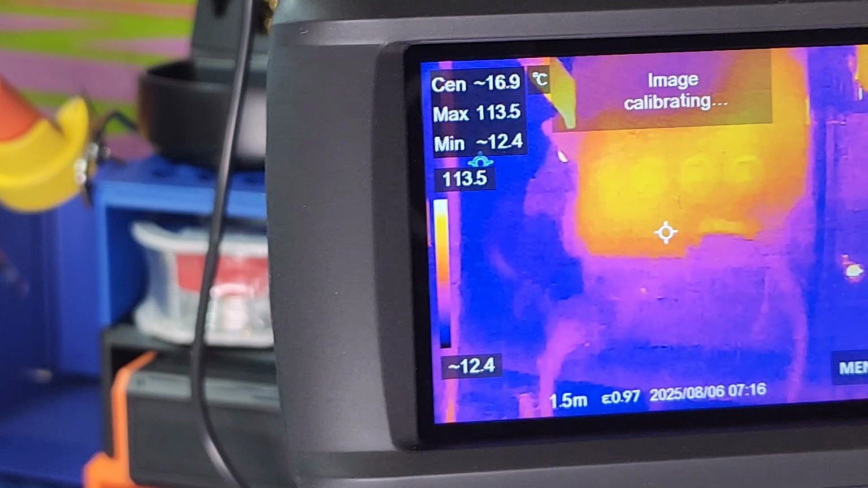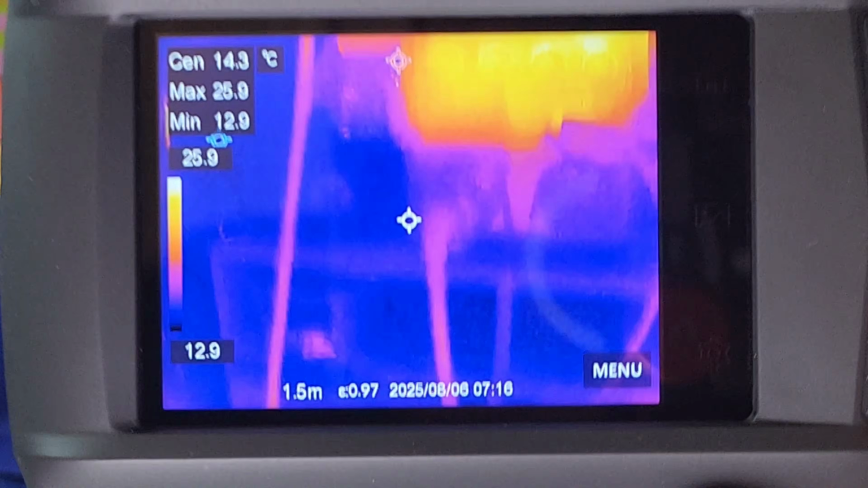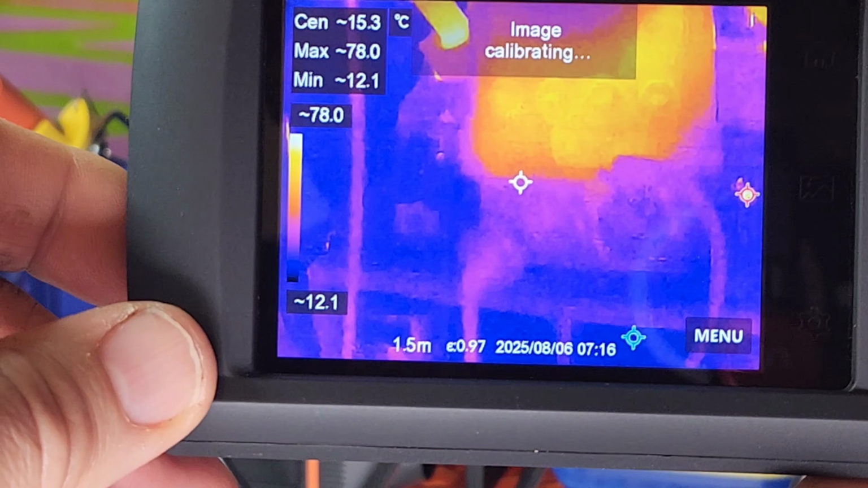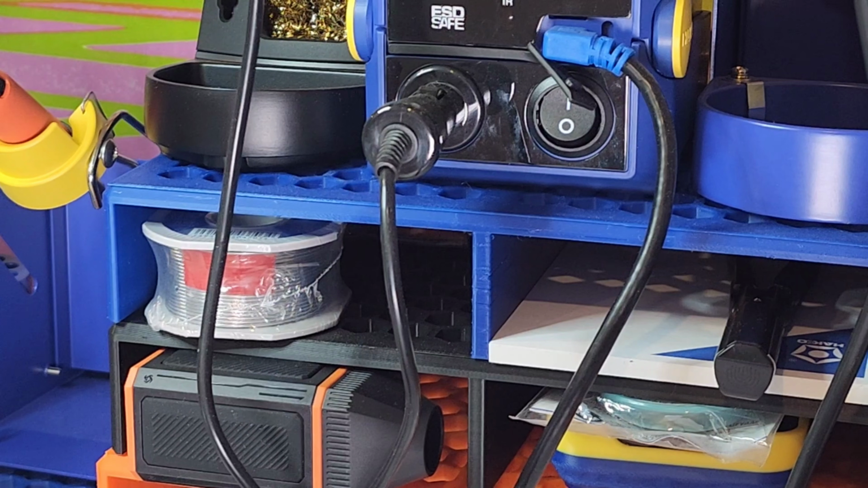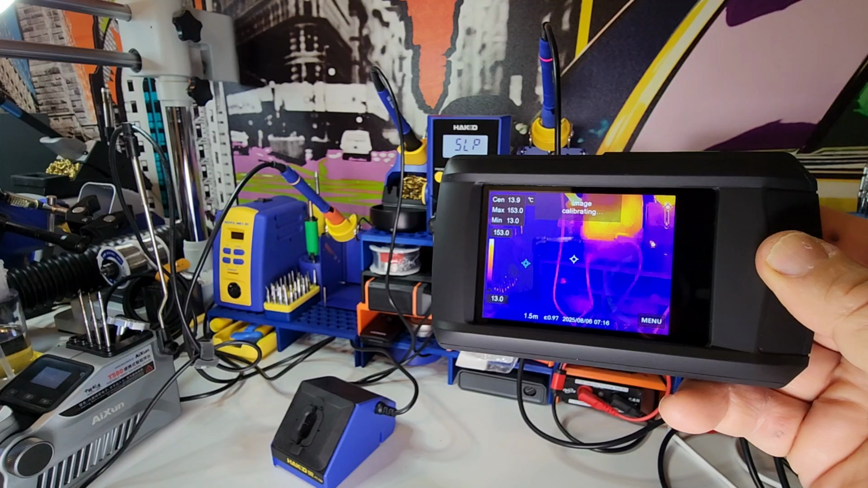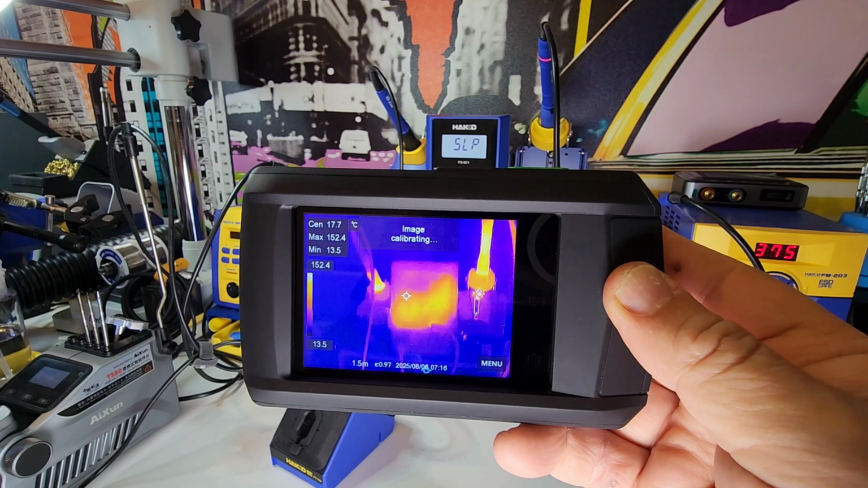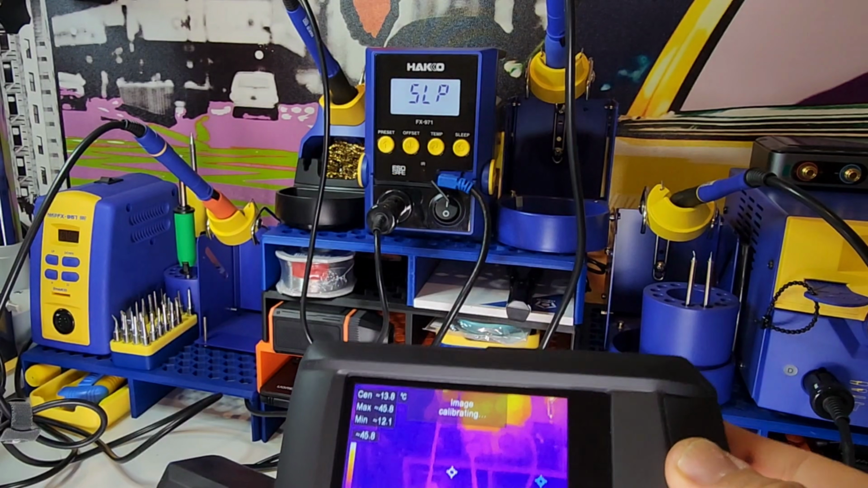And I gotta say once again, now I'm on macro mode, and look at that. We keep getting an image calibrating coming up here. That's a little weird. Hang on a second. What's going on? I'm gonna zoom out here for a second, see what's going on. So I'm in macro mode, and it's still, you see that? It's still triggering that calibration. What the heck is going on? Image calibrating. Why? Inquiring minds want to know. That's annoying.